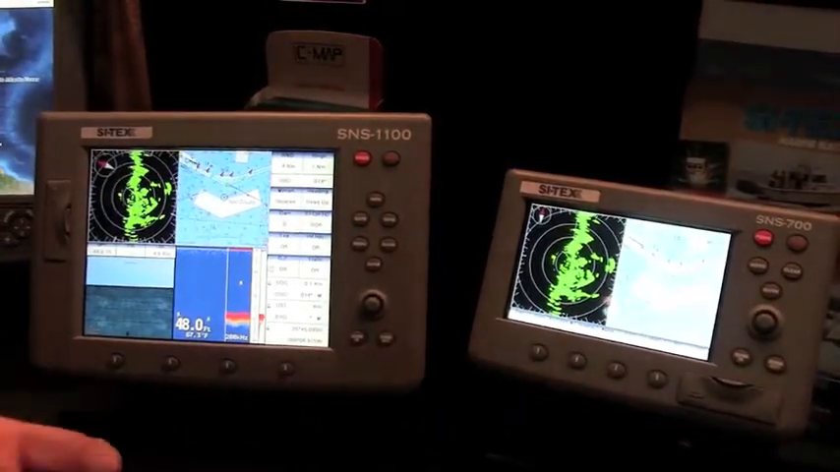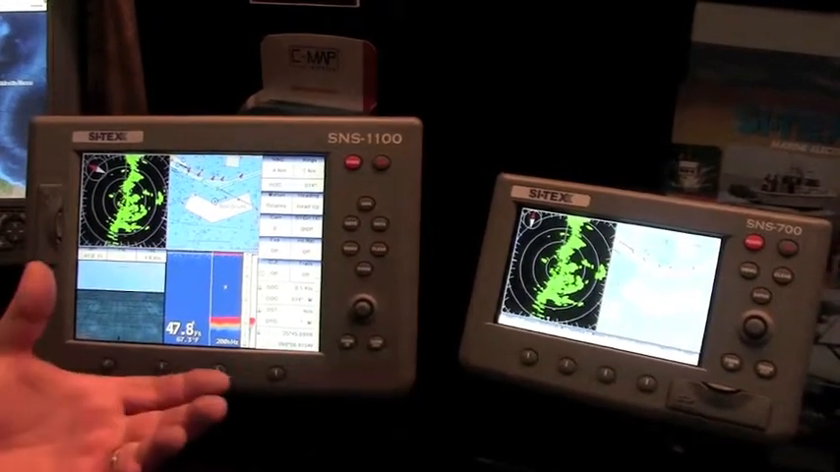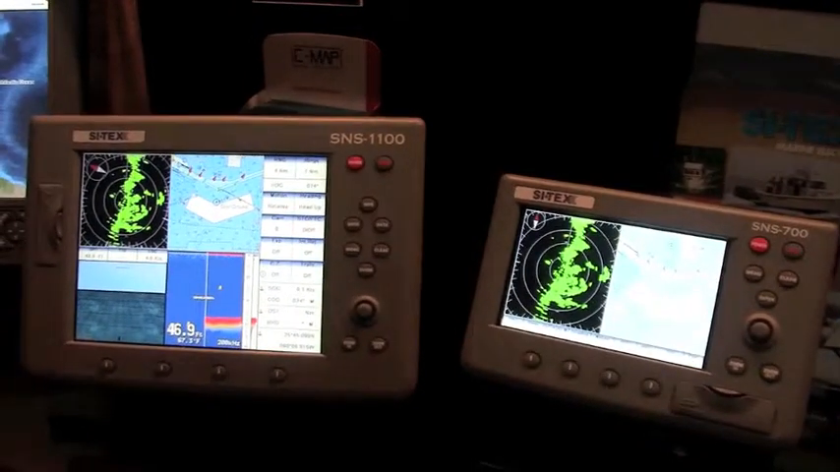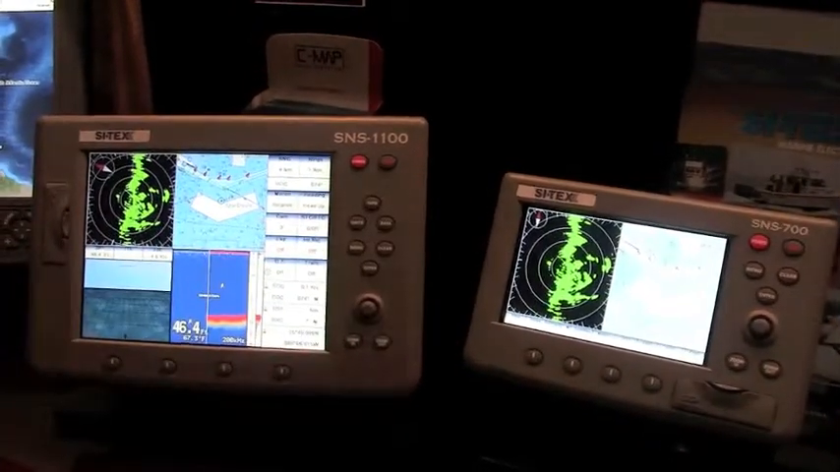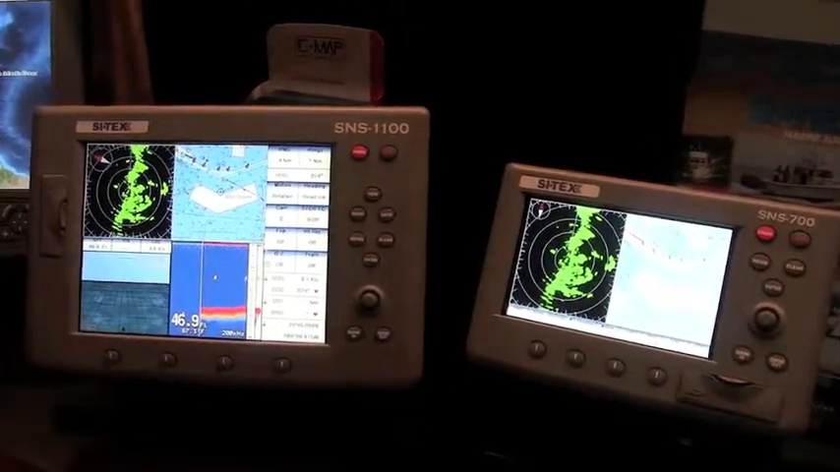Makes it really simple to figure out what you're looking at with your radar display, confirm that what you're seeing is a moving target, not a buoy, with the radar overlay. But these machines are multifunction machines, and you can really fill them out to do anything you want to do on your vessel.